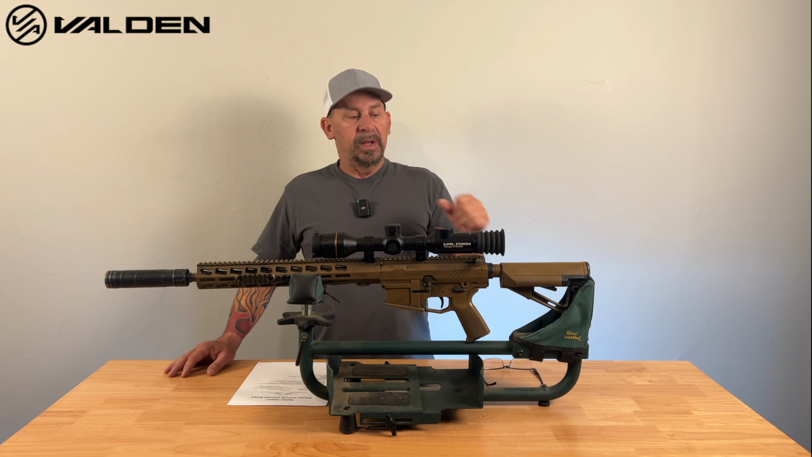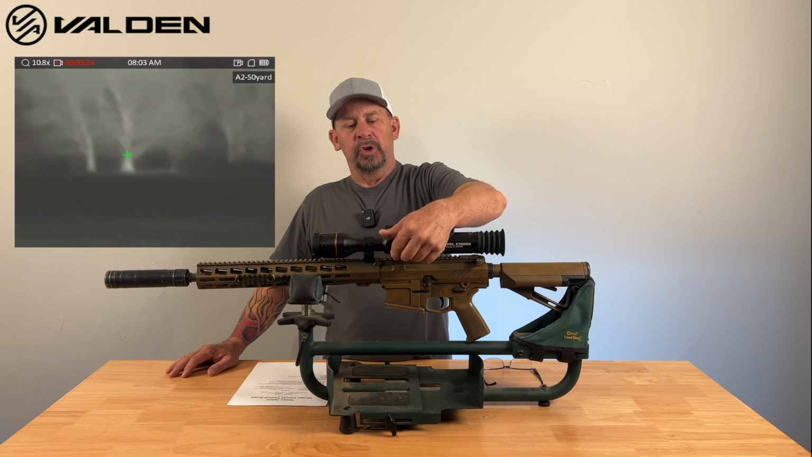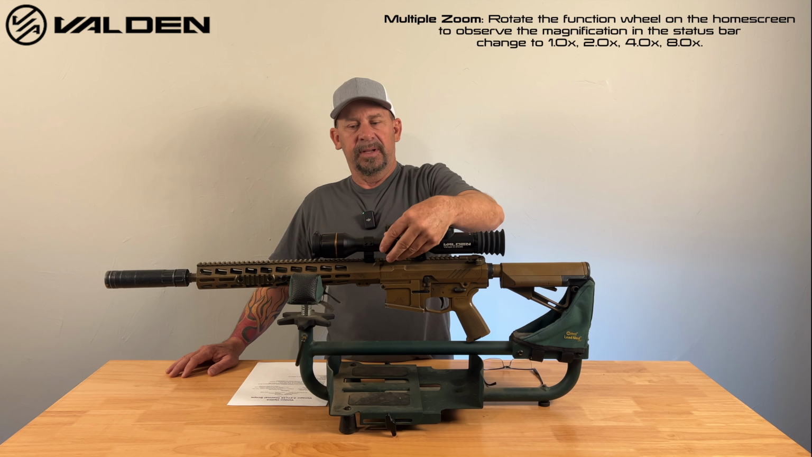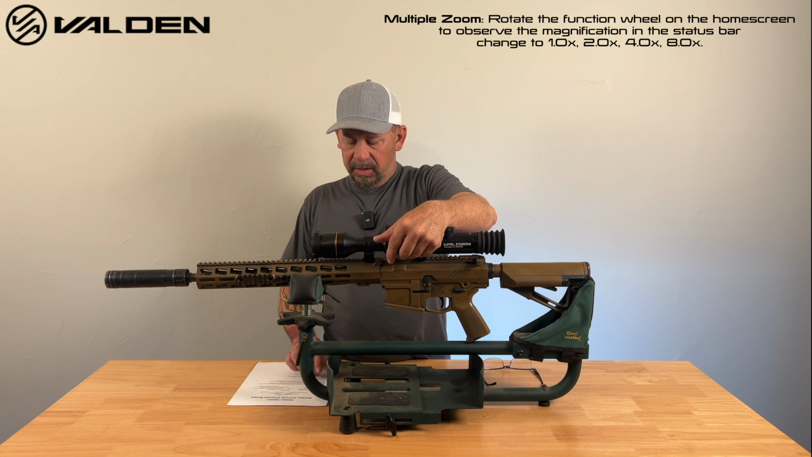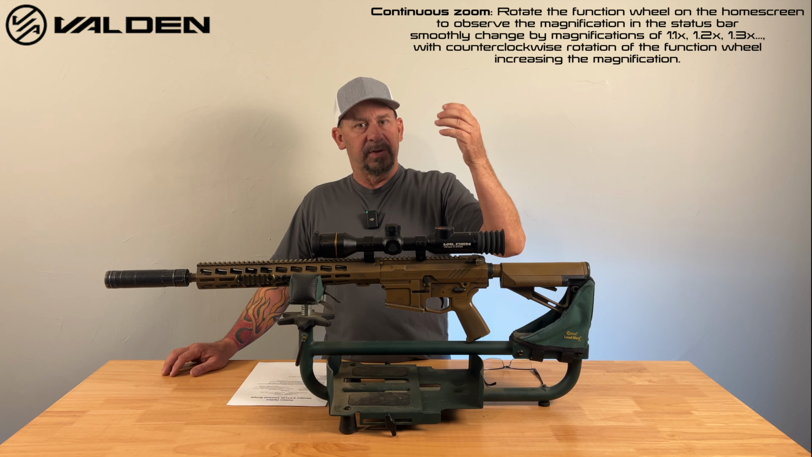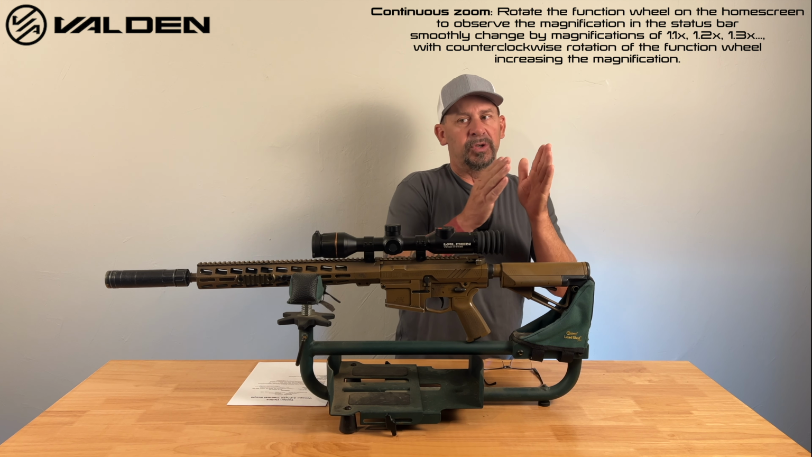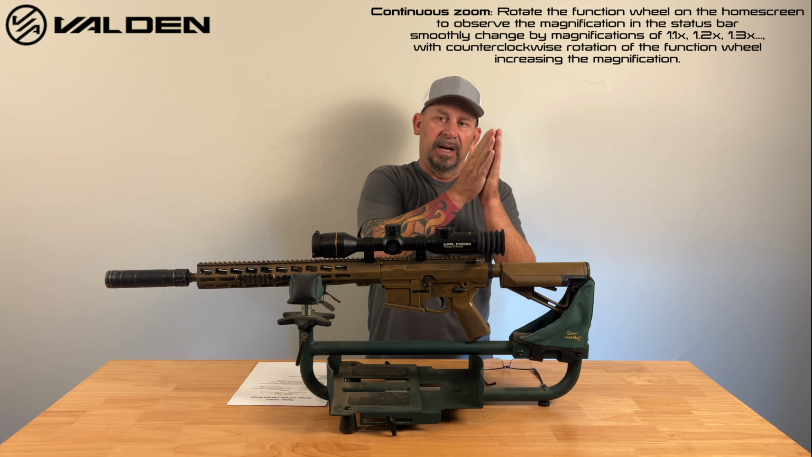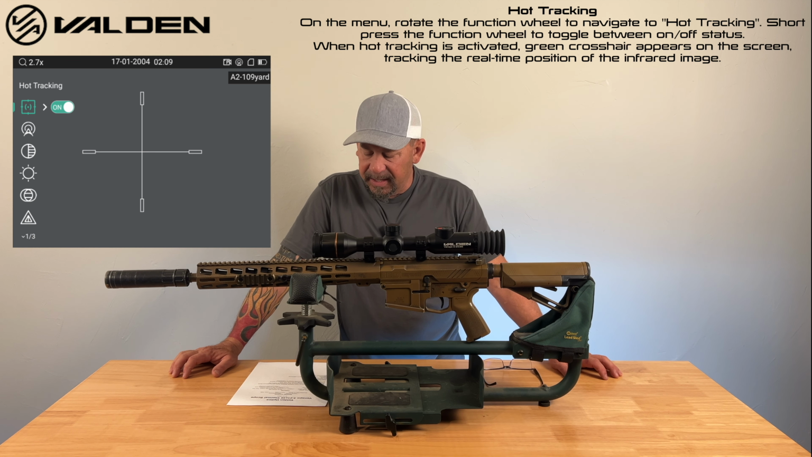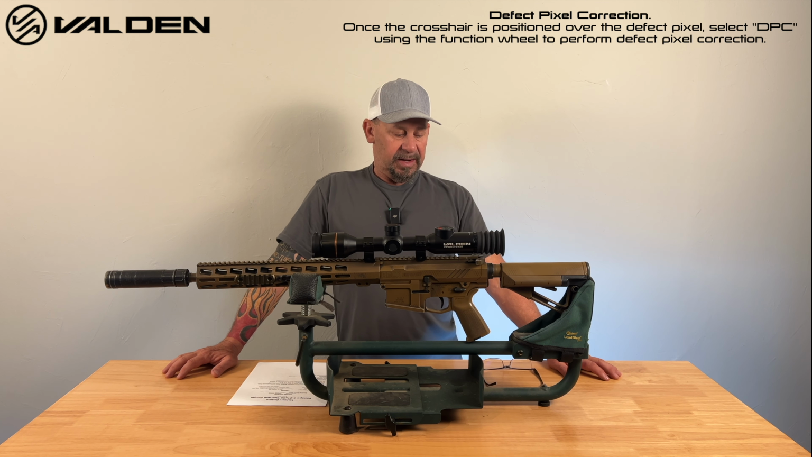So let's go back to that zoom. This has 2 different positionings in your zooms. Your zoom is done here on this dial, right here on the side. If you click it one time, that's where you get your 1, 2, 4, 8. You click it again, and now you can step up into a different zoom. So it's got 2 different zoom positionings. Now you can go 1, 1.2, and you can actually scale that up very, very slowly all the way to a 21 power. Hot tracking, your DPC, I mean, it basically has everything that you could need in a thermal.